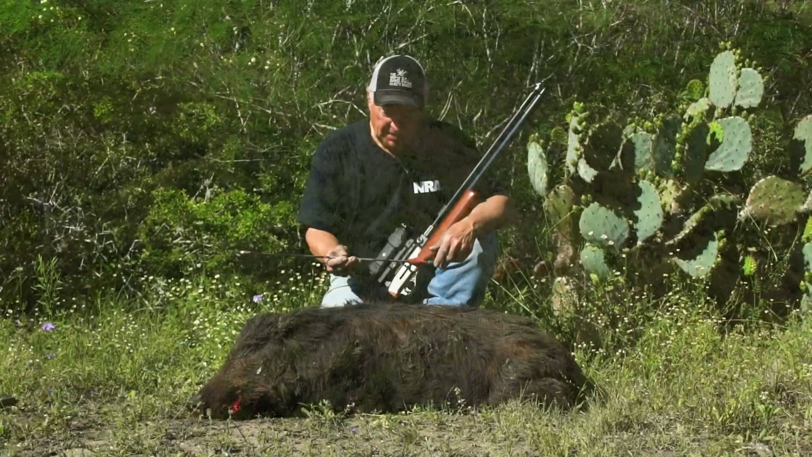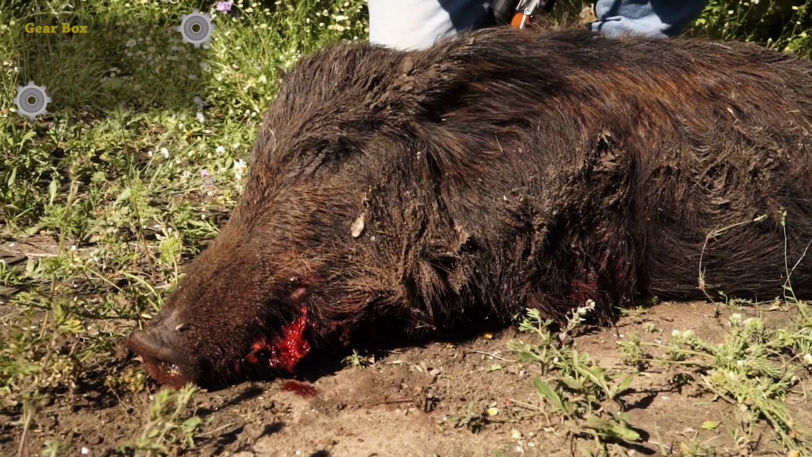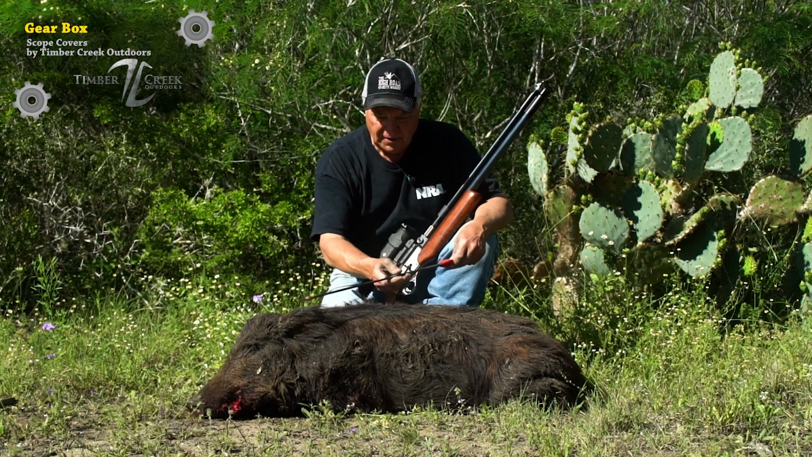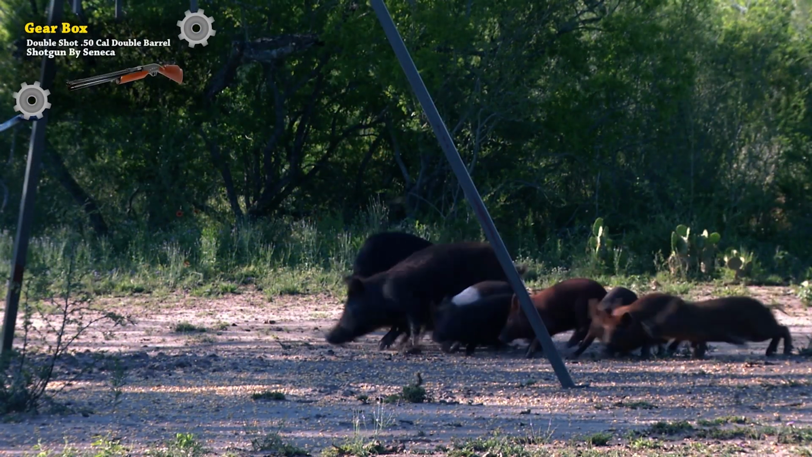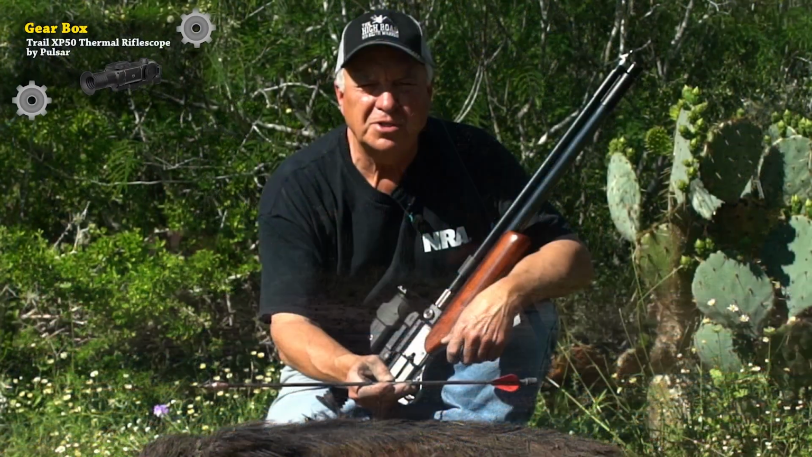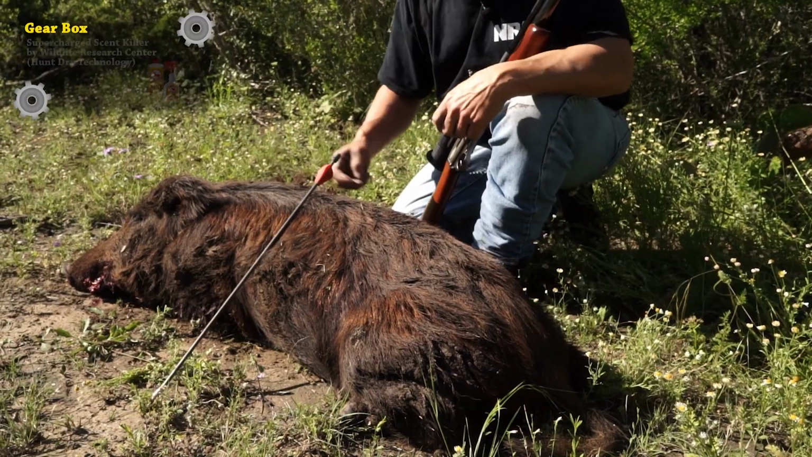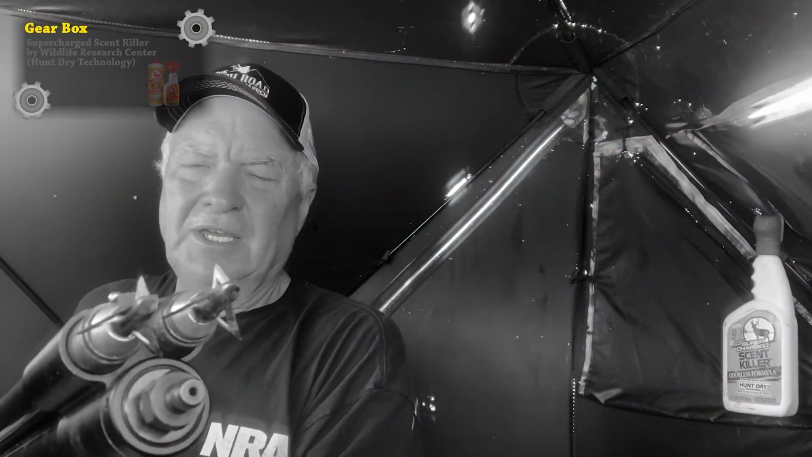All right, I shot about an hour ago and I recovered one hog, and here's my arrow, completely saturated in blood. This hog only went about 35 yards from the point where it was standing when the arrow went through it, but these arrows, I'm really amazed how much energy the arrows have when they hit a target. This is a 50 caliber called the double shot, made by Seneca, and it's a double barrel gun.